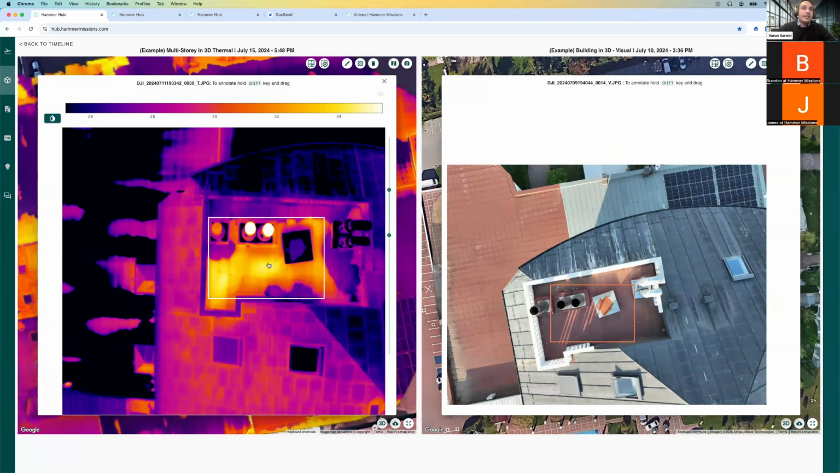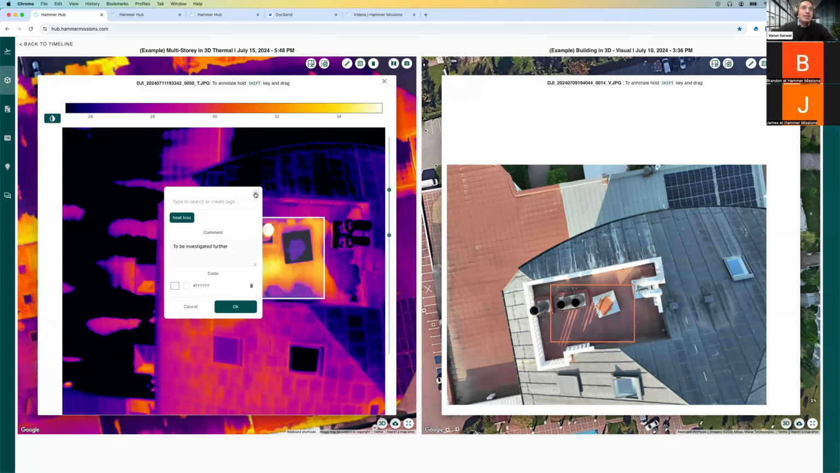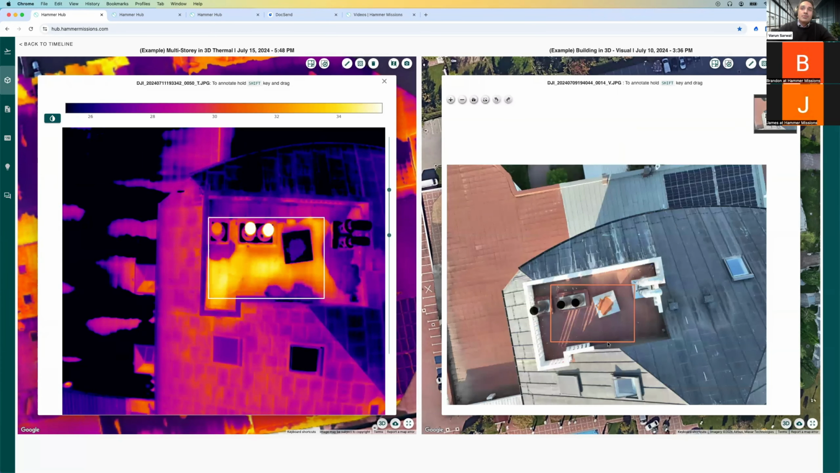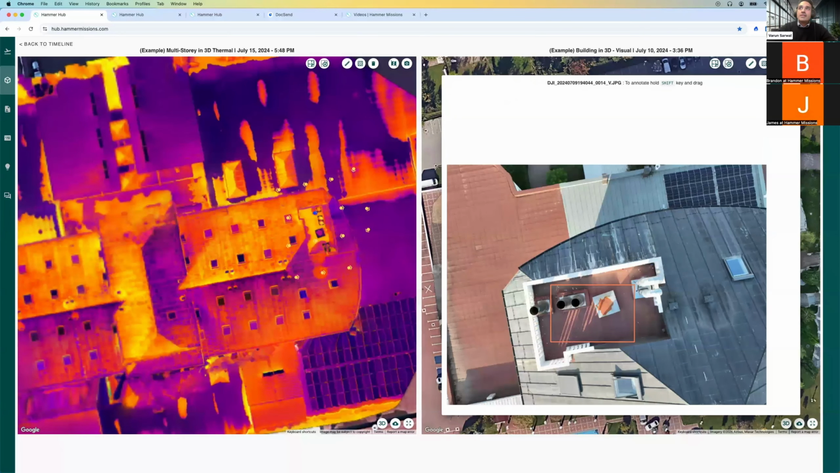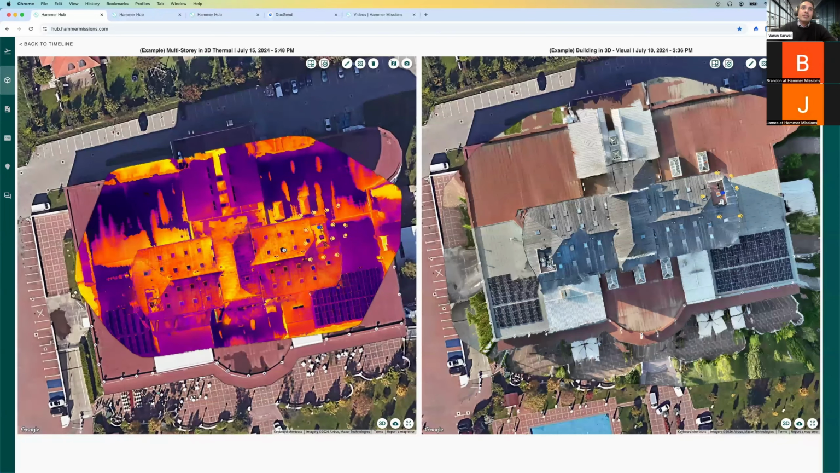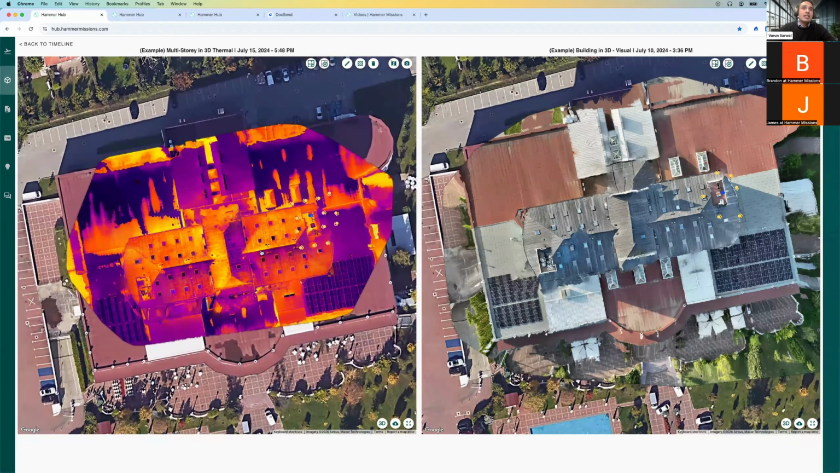Once again, for a hotspot, I can just go in and create my annotations, and that allows me to store all that information in the images as I'm doing the inspection, walking through the roof. And so this just makes it super simple and super easy for you to go through the entire roof and look at different areas of concern or wherever you might see different anomalies. And it gives you the ability to go from the zoomed out level, seeing the whole thing, to the granular level to see the localized thing, find the anomaly, and then understand what might be causing it, because you've also got the visual representation on the right-hand side.